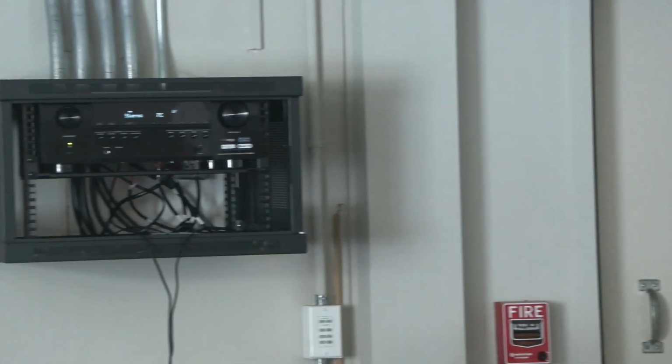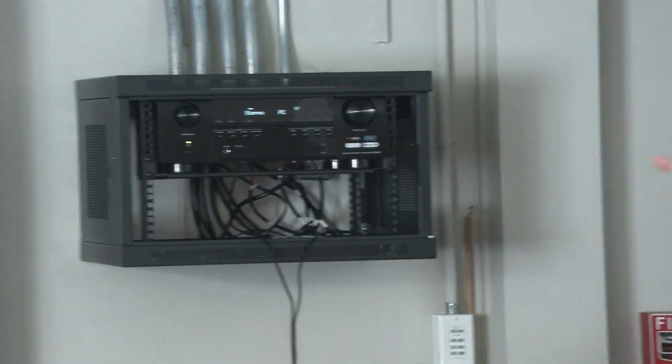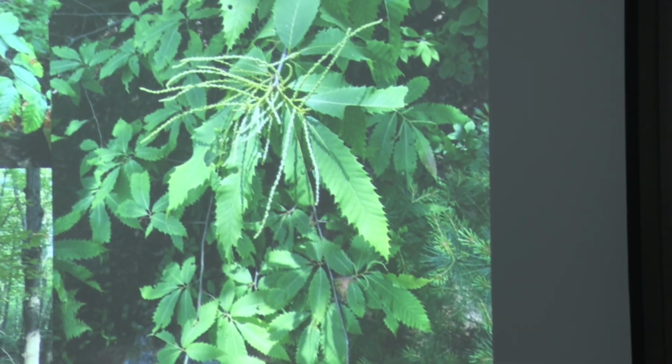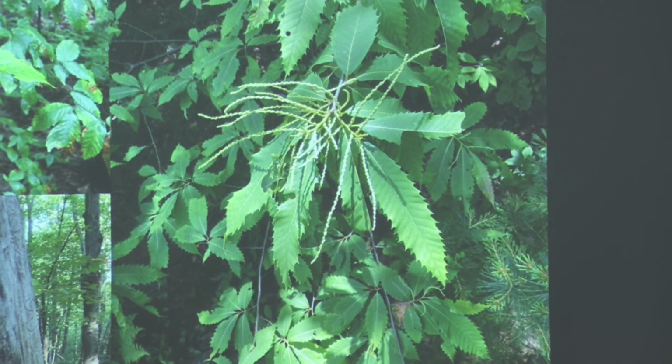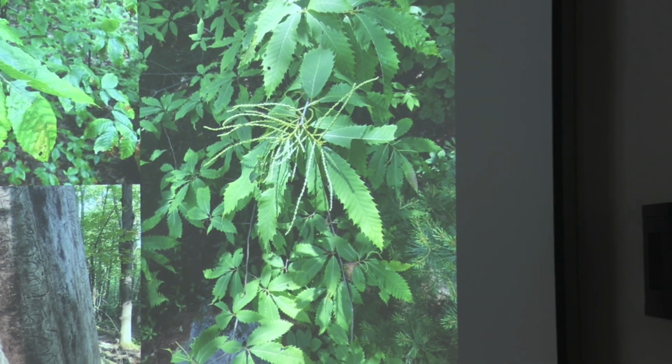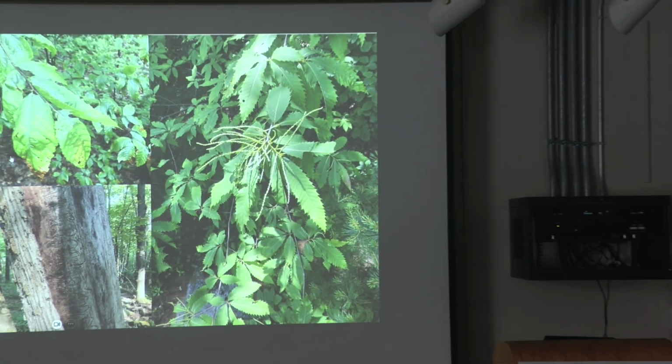So yeah, there's still some of them around. If you see one of them, please let us know so we can try to collect some pollen. And on occasion, if you can get to them, the flowers can be fertilized as well, and then they'll capture the nuts.